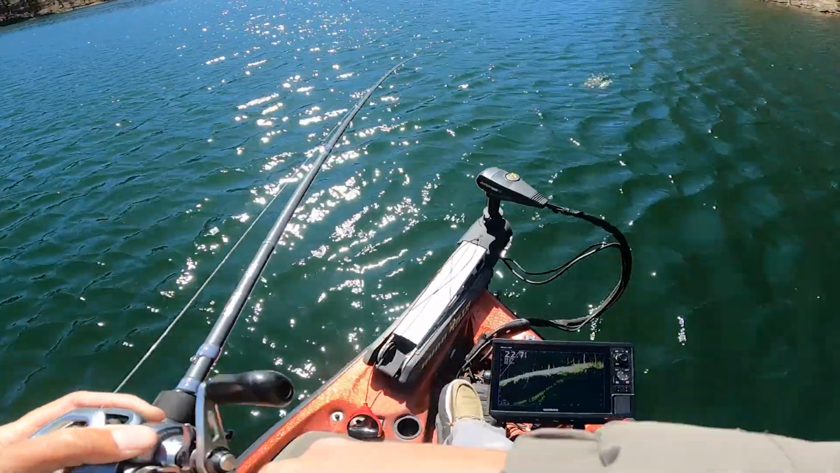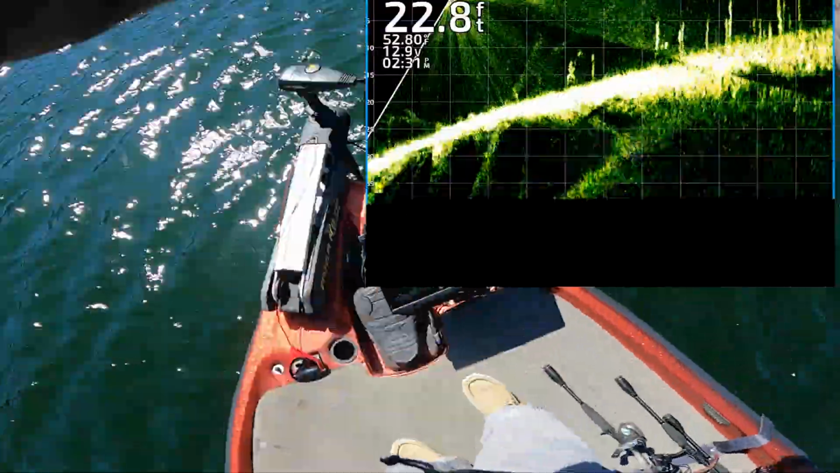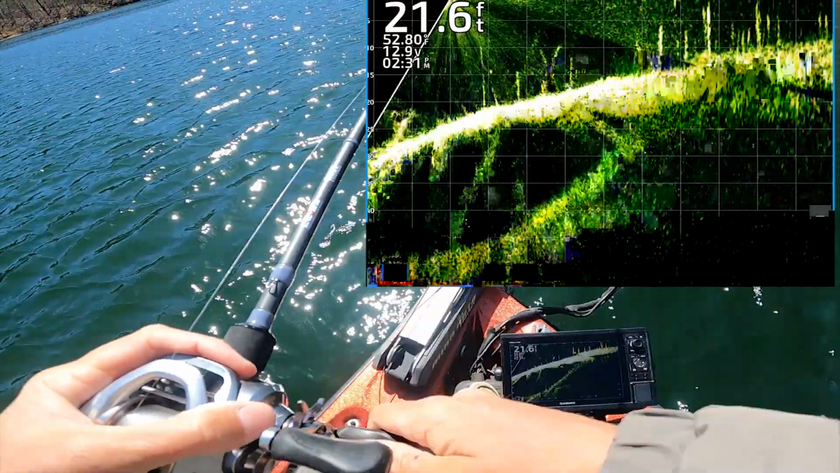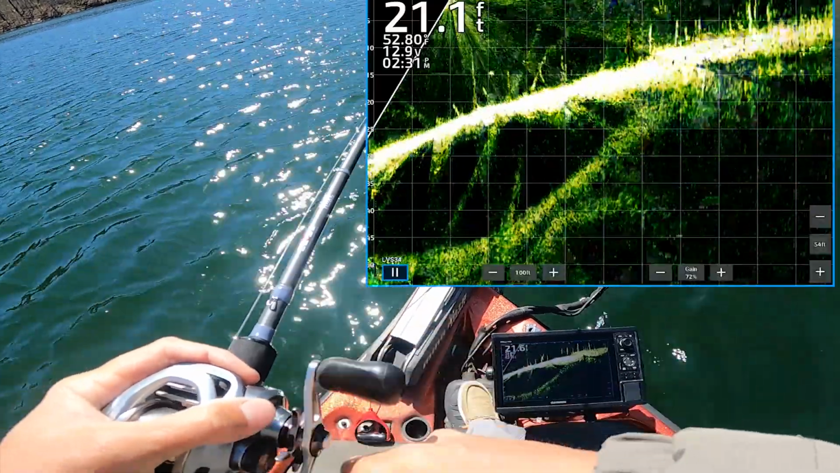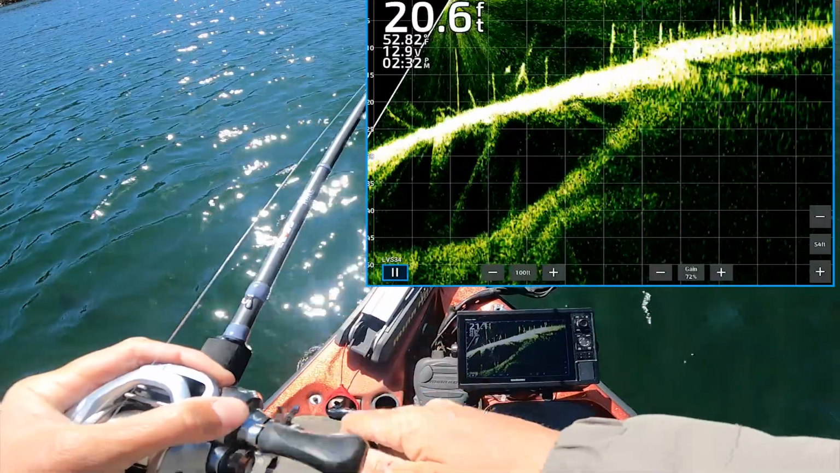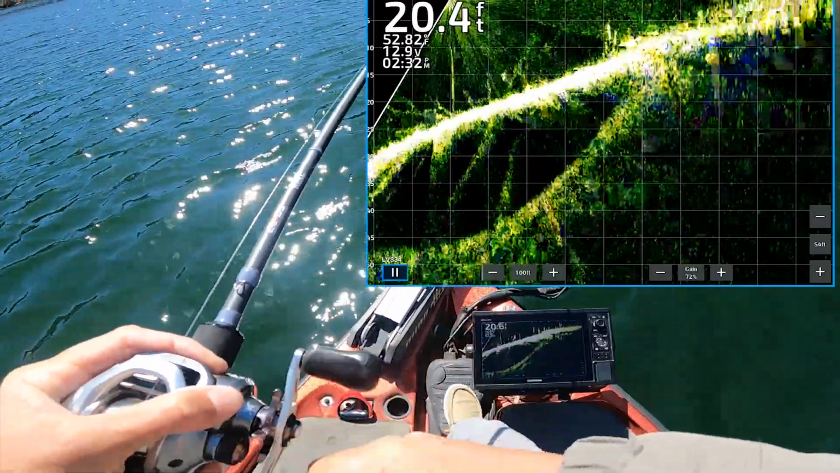I went and saw it late. Fish are up here shallow now.